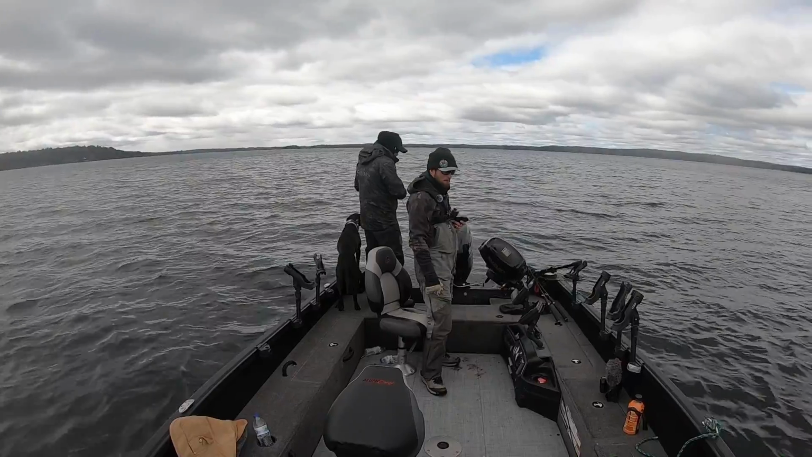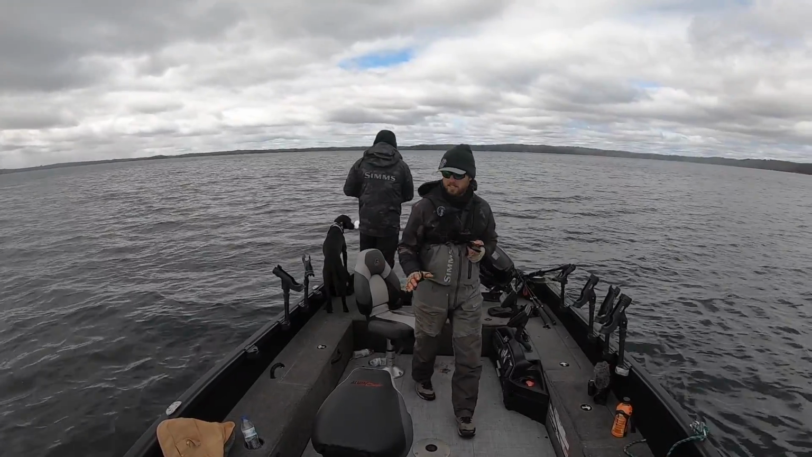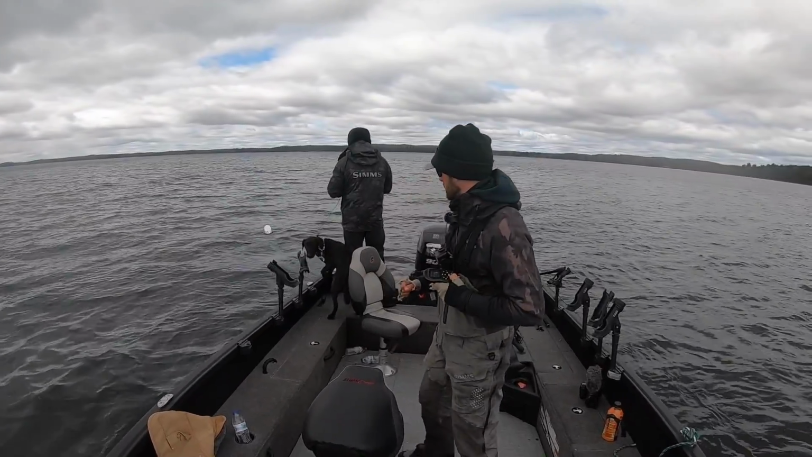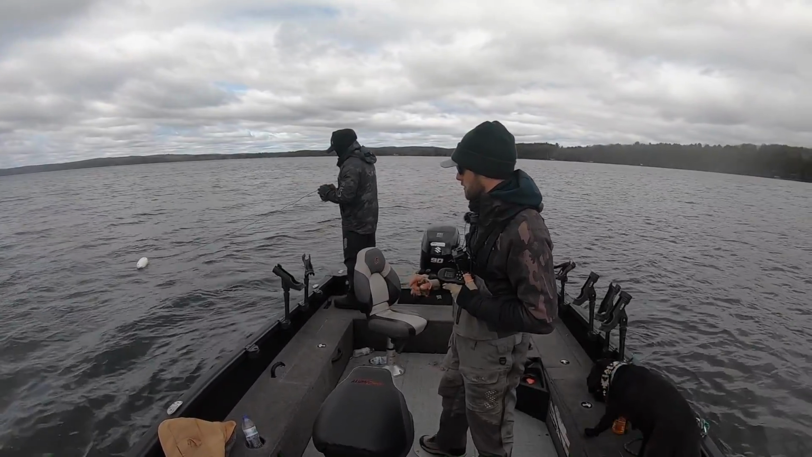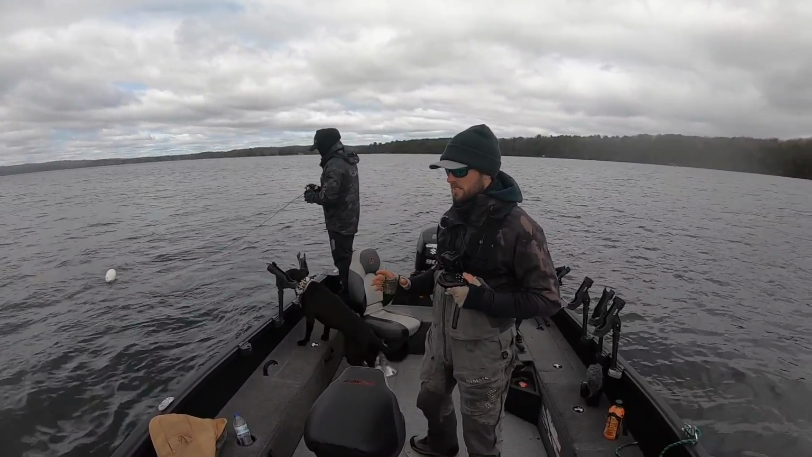What I'm gonna do is I'm gonna loop back through, and we're gonna try to get some good underwater footage of these fish here. Now in this lake, there's normally a lot of smallmouth around right in with the walleyes this time of year. So we'll kind of see what we see here in a second.